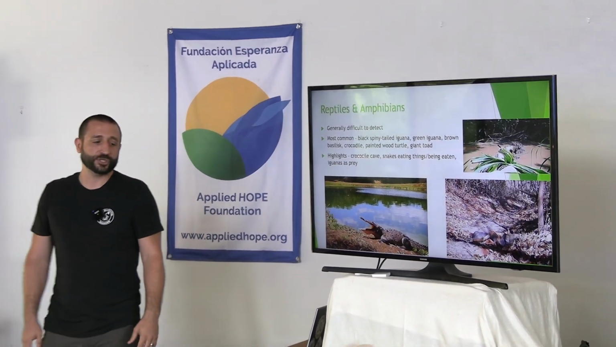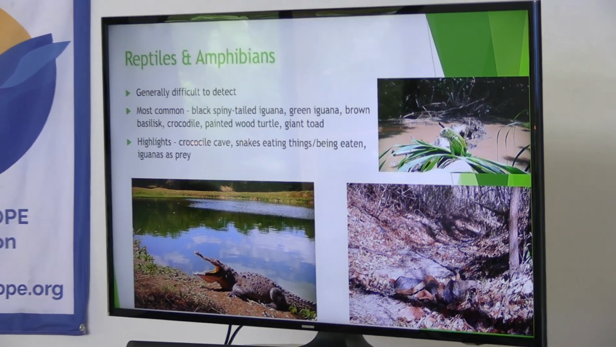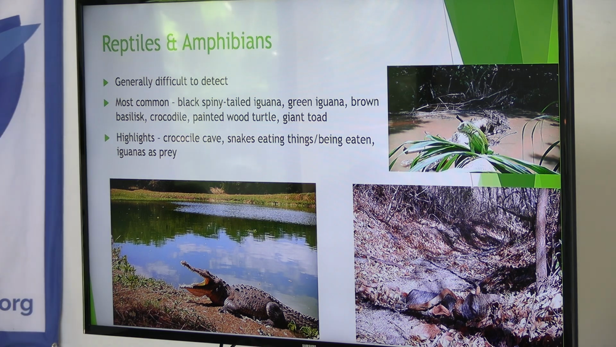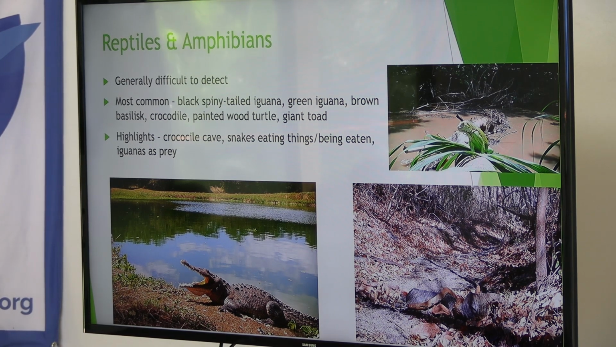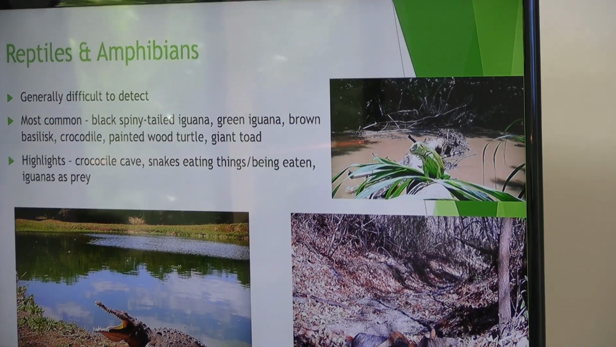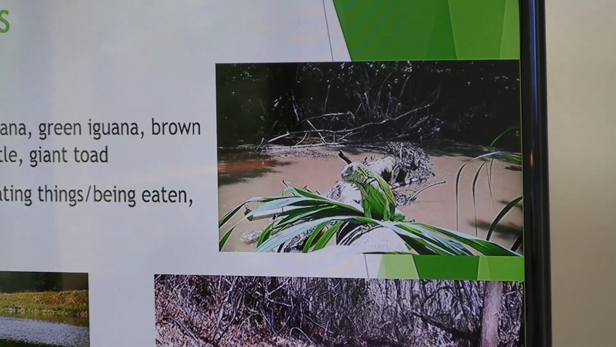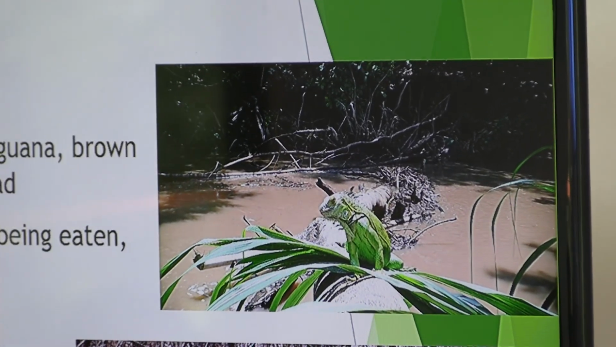Reptiles and amphibians don't generally trigger the cameras. They're small. Their movement is generally very deliberate, which doesn't activate the cameras. The species I get are mostly big old iguanas because they're big enough and they're common enough to set them off. Brown basilisk, especially around water, they'll trigger the cameras quite frequently. In Guanacaste, there's a lot of painted wood turtles. A lot of times they're just there and maybe a deer walks by, and so then they didn't even trigger the camera, but they count as a record. Giant toads are pretty much the only amphibian that triggers my cameras. You know, they're like hopping bowling balls.